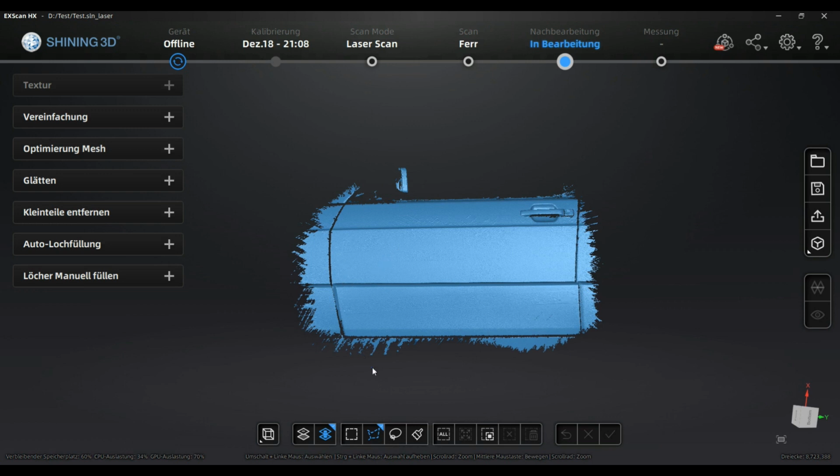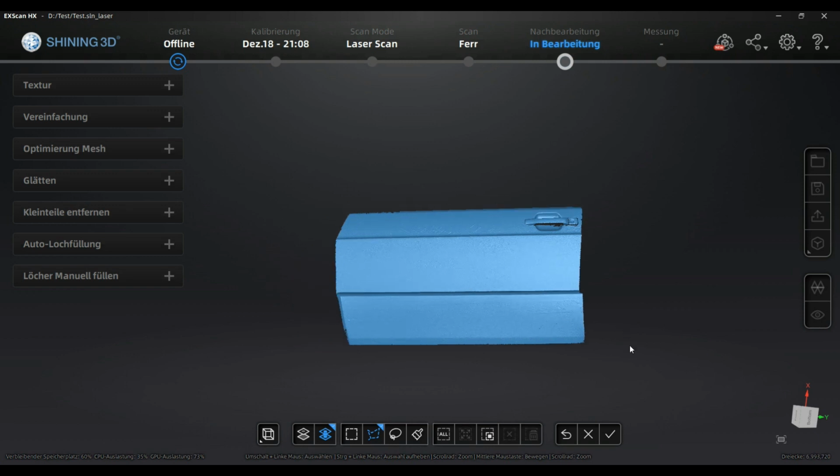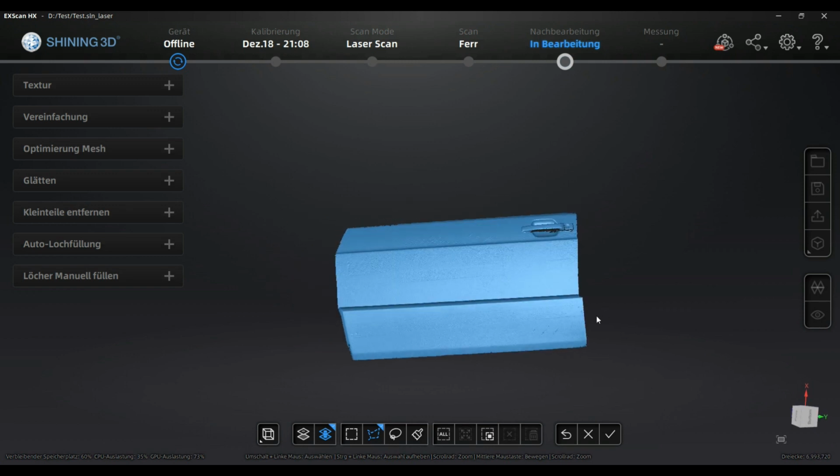I could right now cut it free and get rid of the parts that I don't want. And this would be the outer shape of the W201 Mercedes.